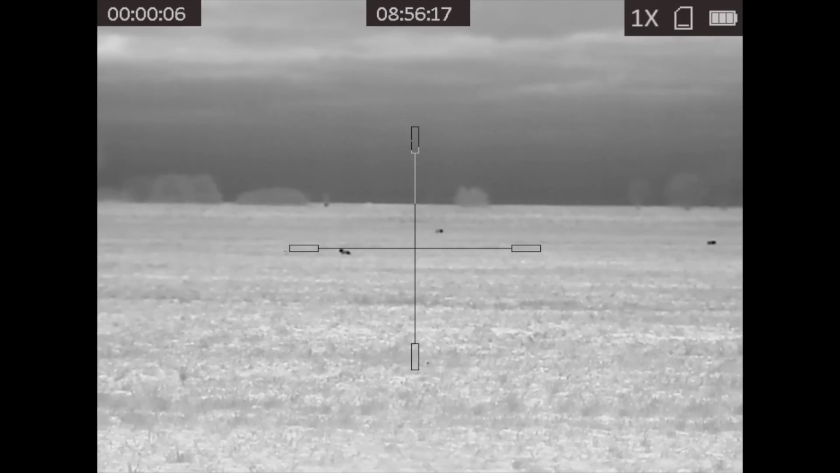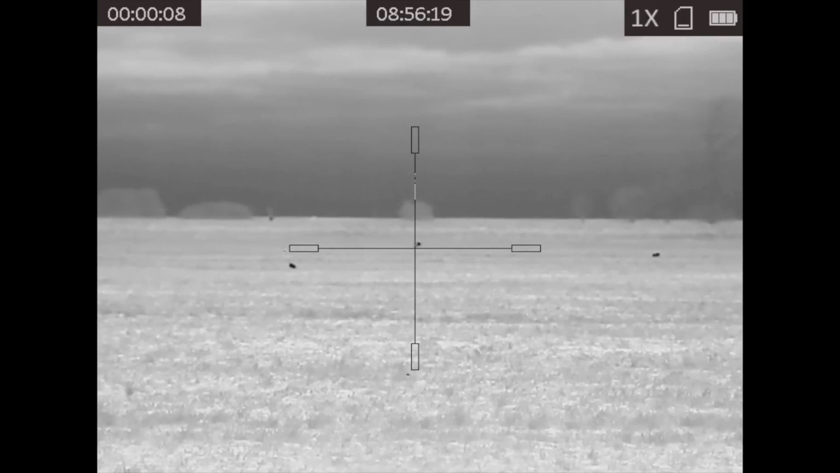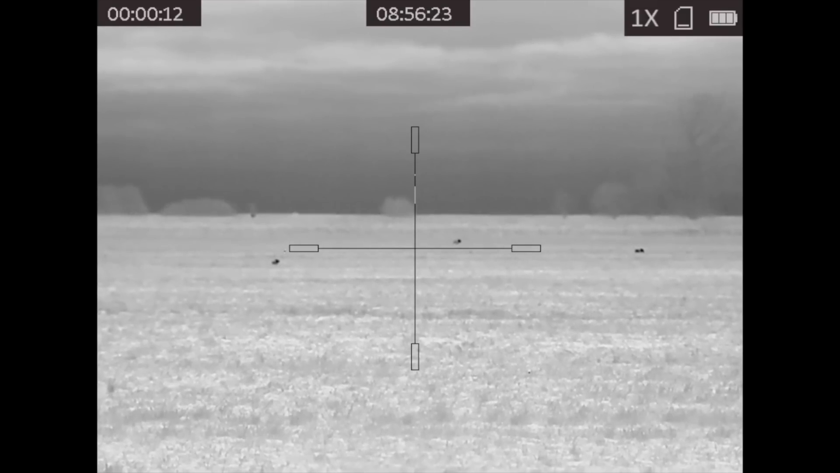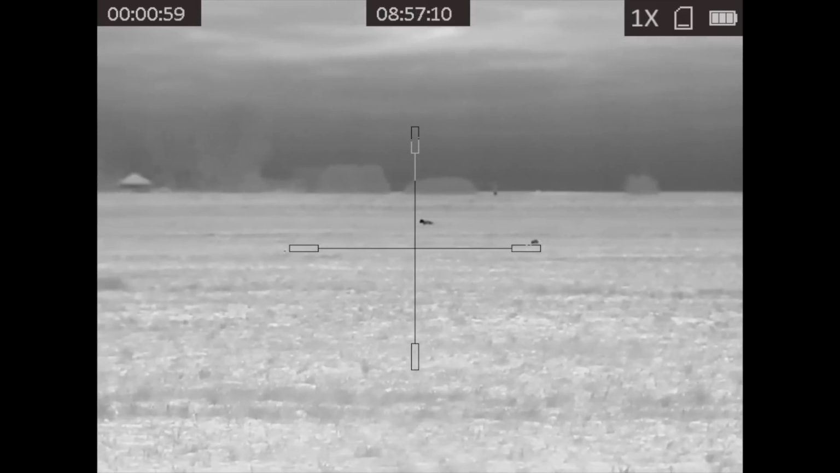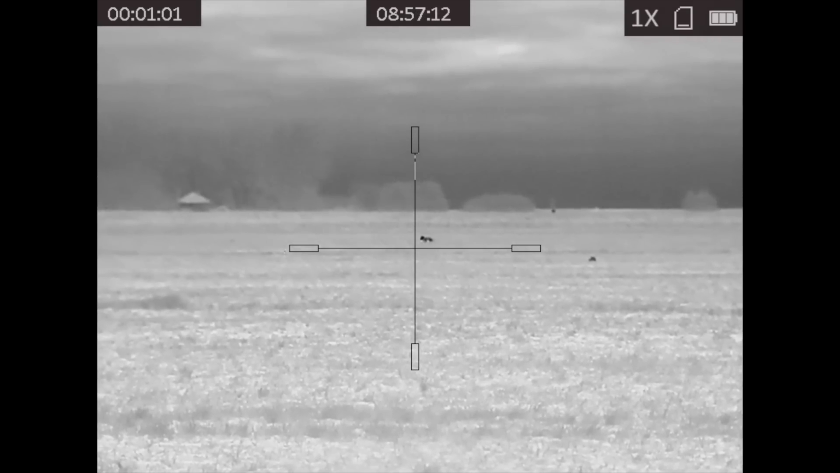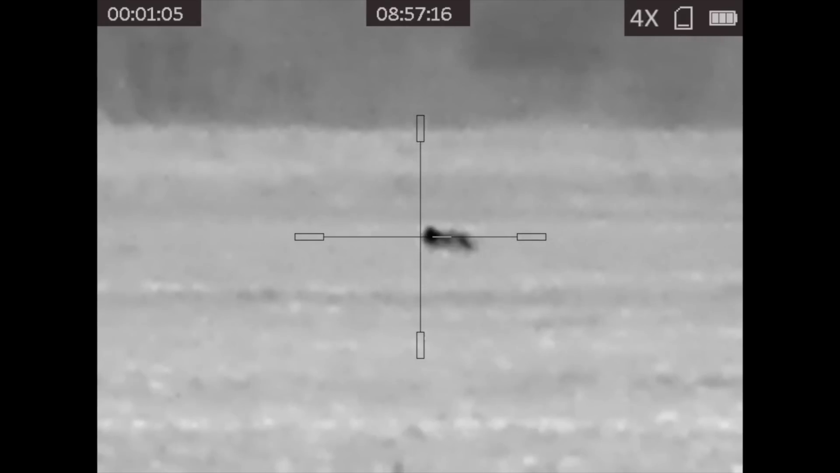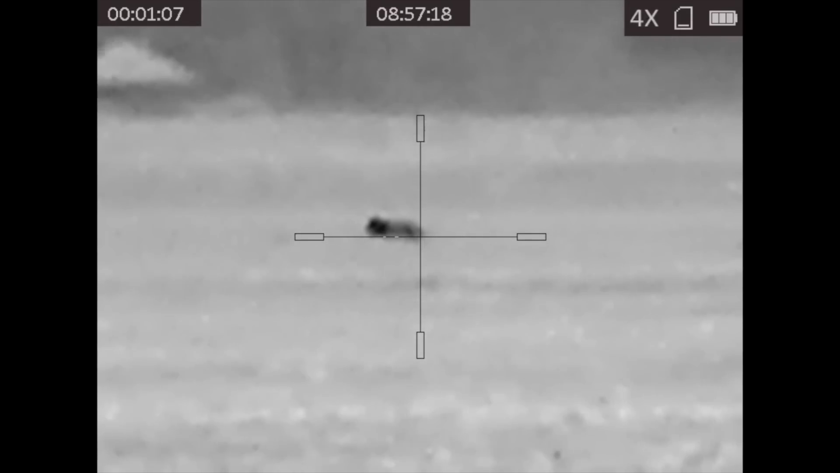I think Rick was actually trying to work out how to record there. He was sailing a little bit blind because I'd only received the Gryphon that day and we'd gone pretty much straight out with it. As you can just see a mouse here in the foreground as I record this fox coming in using the HIKMICRO Thunder TQ50. The detail in this unit is phenomenal. This video here really doesn't do it justice.